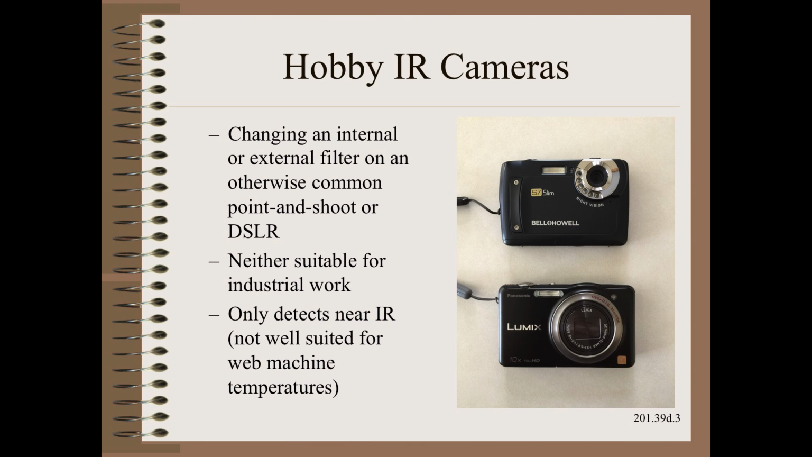In my travels, I almost always carry not one, but two inexpensive IR cameras. However, these are hobby cameras. They are made by changing an internal or external filter on an otherwise common point-and-shoot or DSLR camera because most of the sensors in these cameras can detect near IR. However, hobby cameras are not suitable for industrial work in part because they only detect near IR, and that range is not well suited for web machine temperatures.